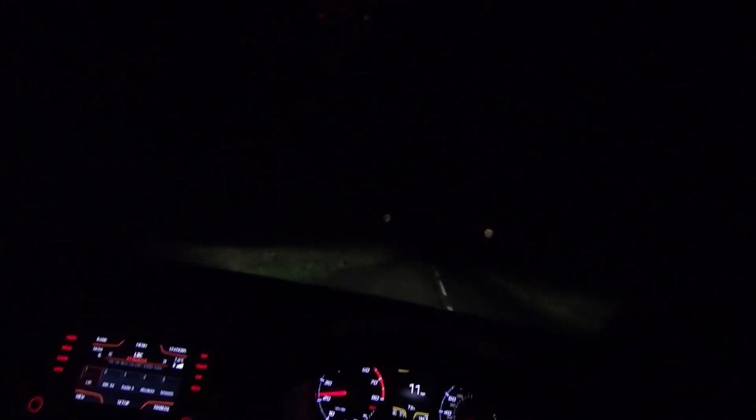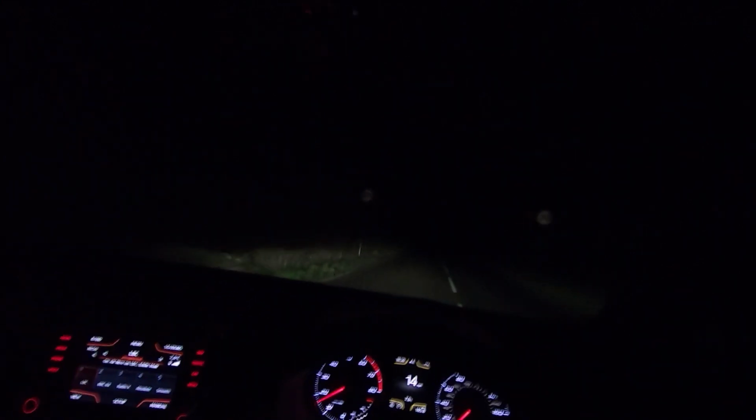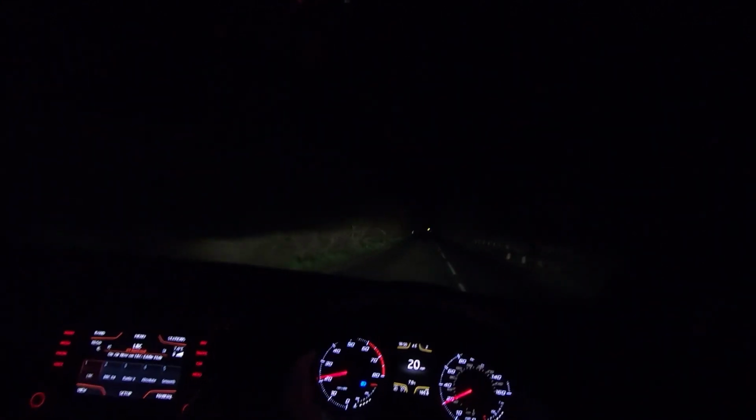I'm also going to turn my full beams off now at this junction. It's quite important to dip your full beams at junctions. It helps you see other people's lights to know if they're coming. But also, when you pull out into the road, it means you're less likely to blind anyone else in this road that you couldn't see.